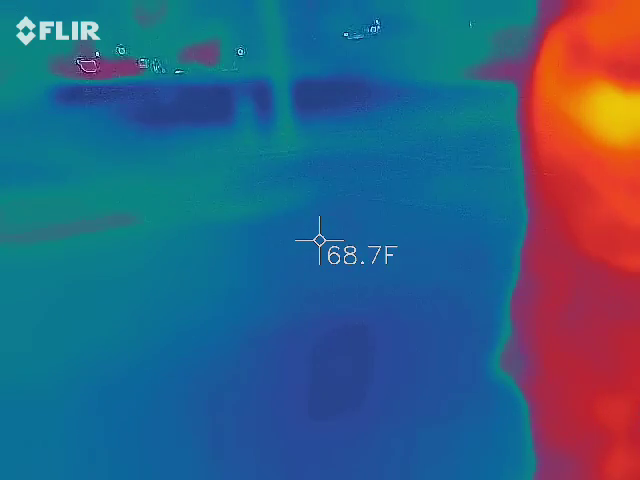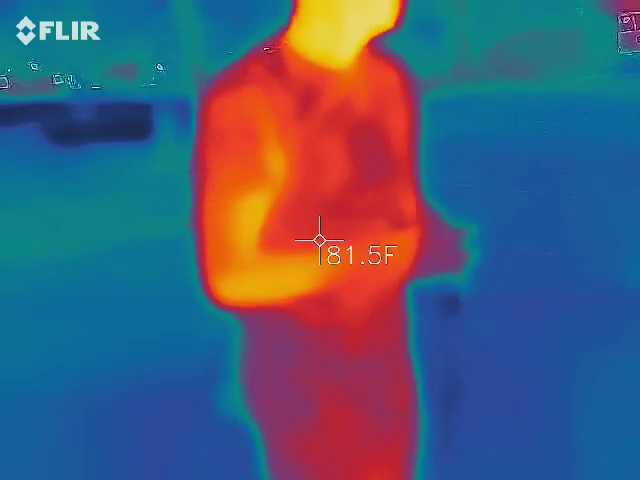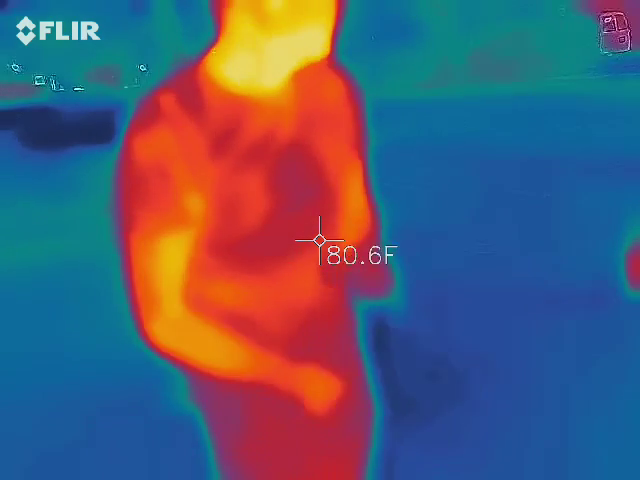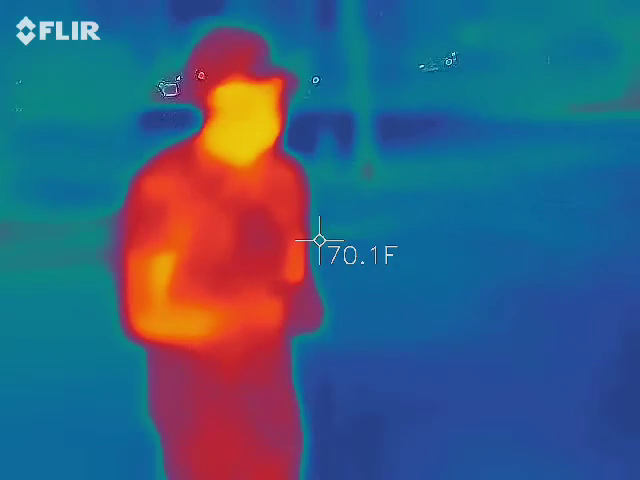So, lots of very scientific stuff. I also have different thermometers in the event that Justin sees something through his camera that I can debunk or prove. I do have a surface temperature gun, which you guys should all know what those are by now, but I also have a psychrometer, which measures ambient temperature.